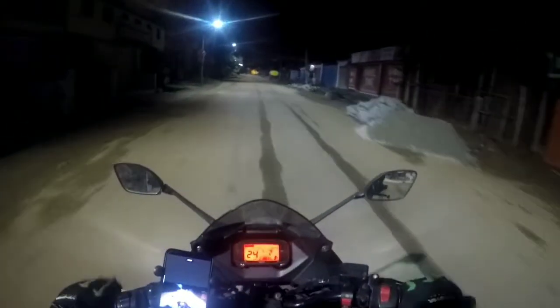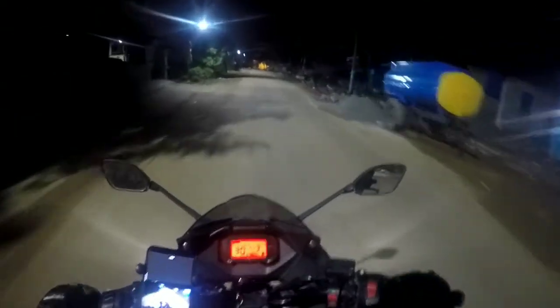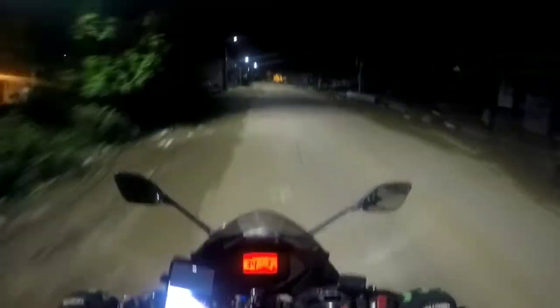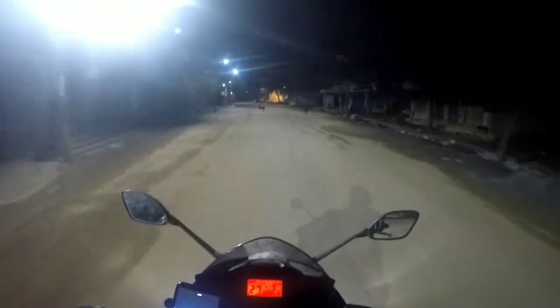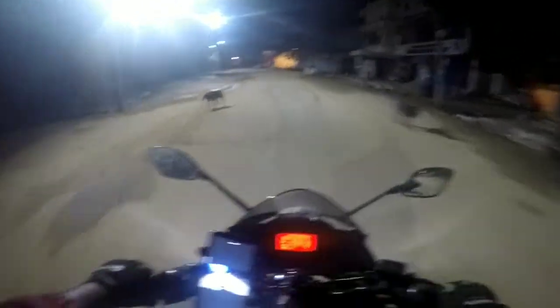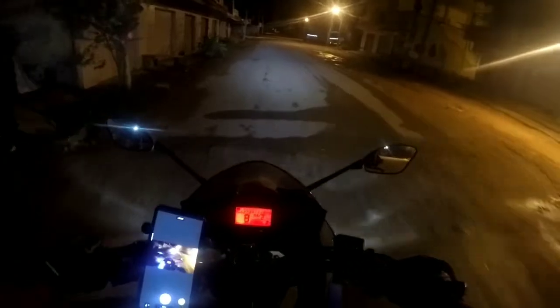Okay, chill. I wanted to go on the airport road on the right side, but I don't want to take the risk as there is a police station. So I'll go to the left, which goes to Tanisandra. Why are you barking, my dear dog? It's GoPro time.